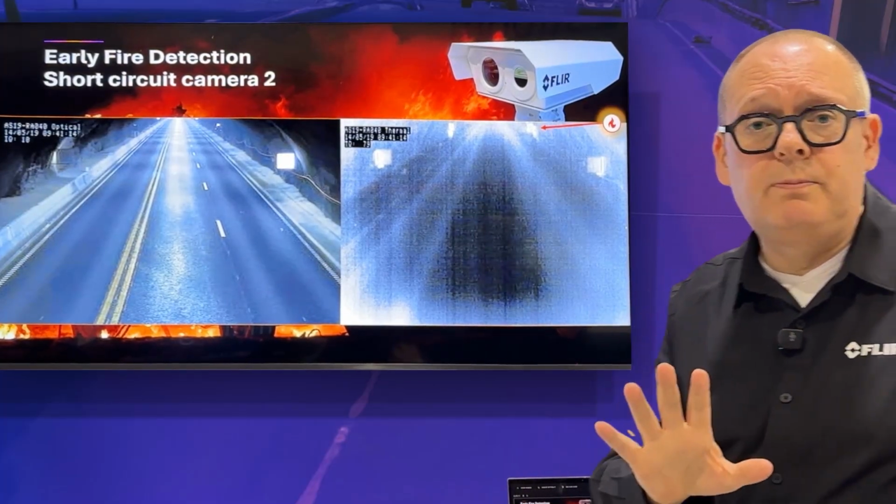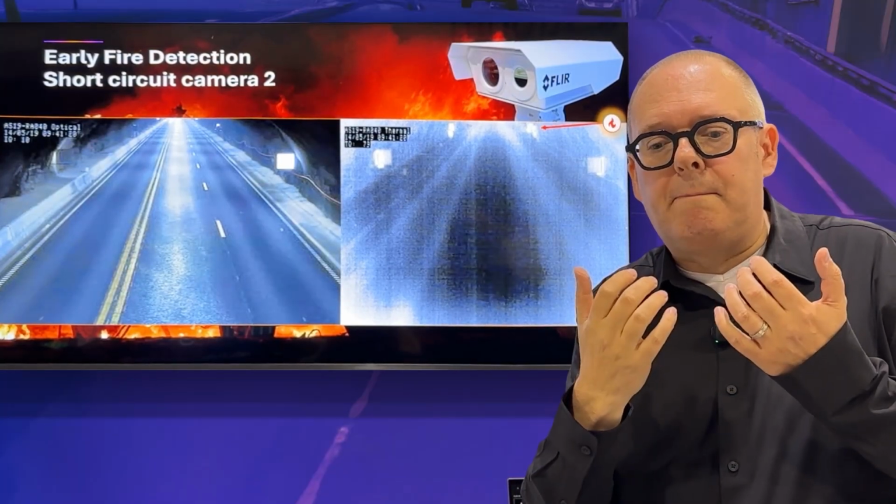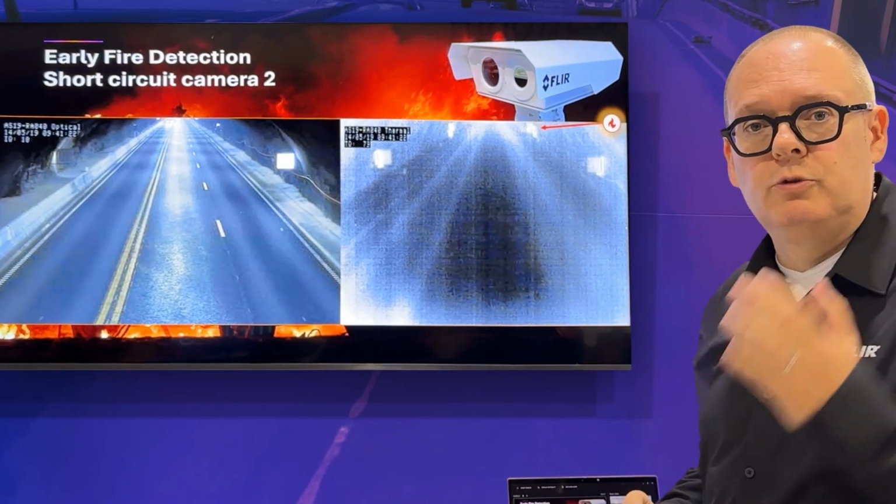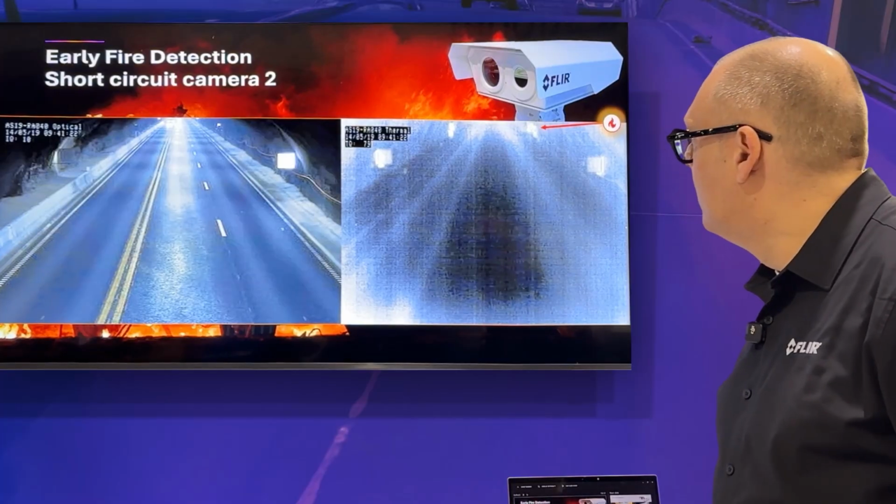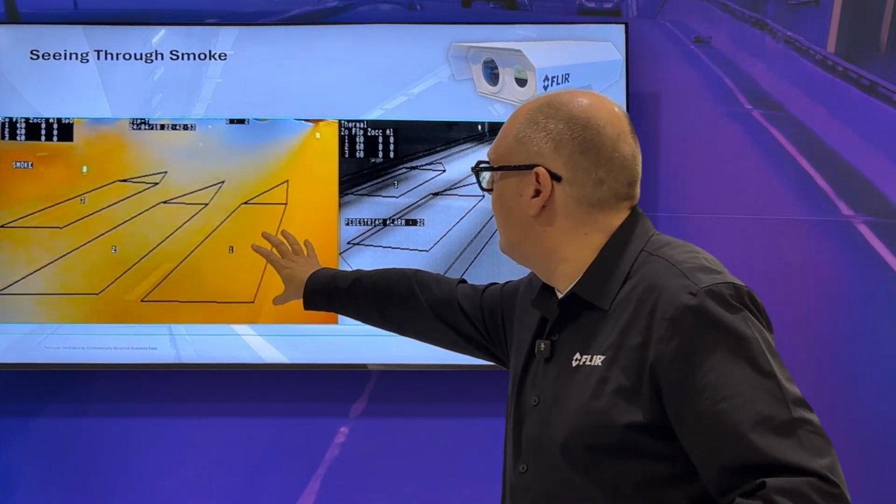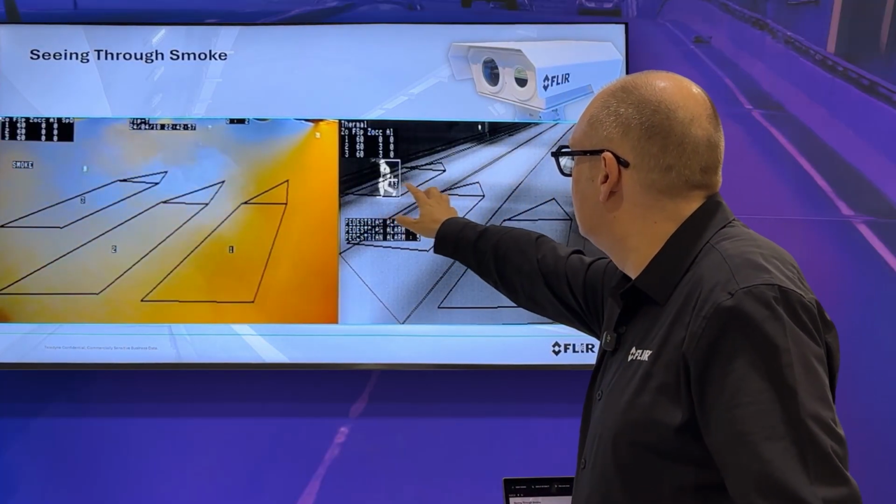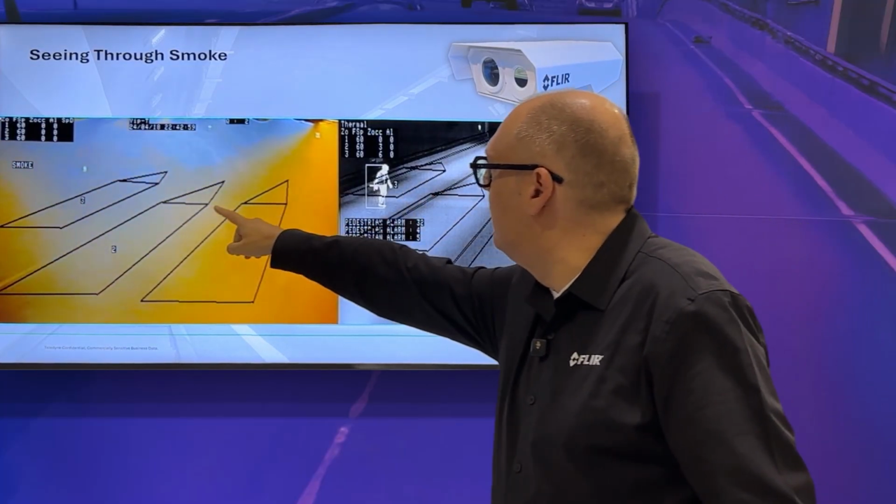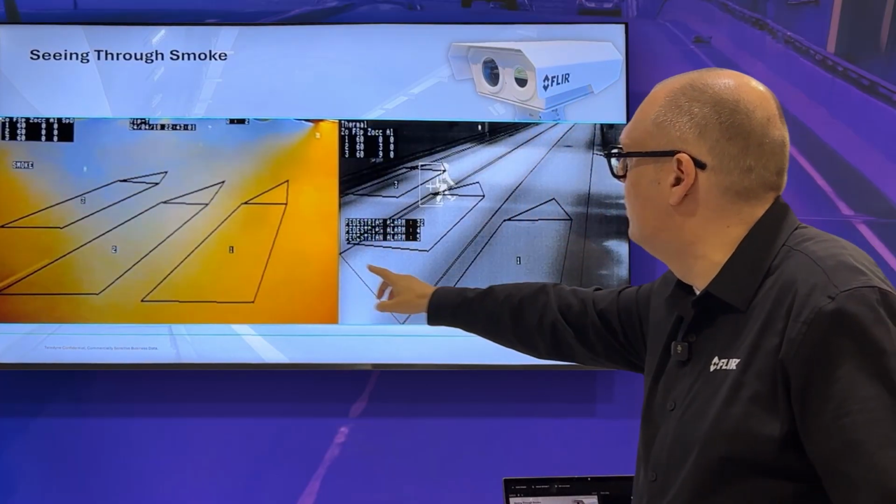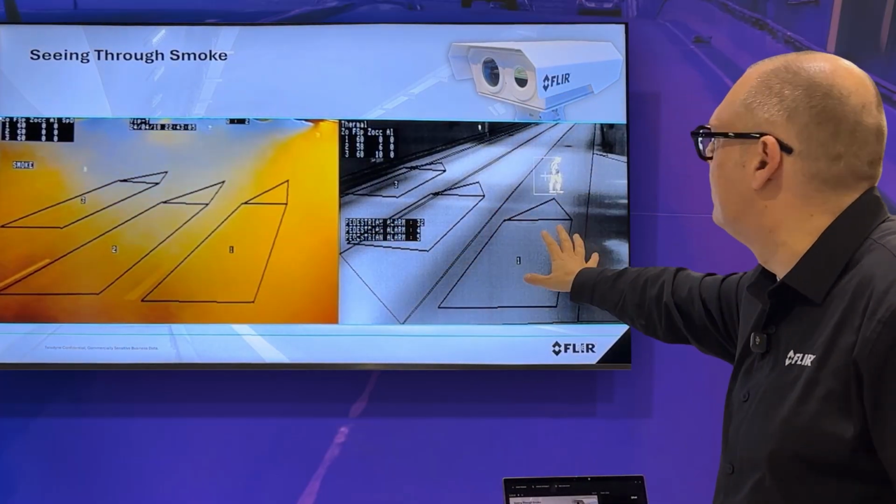But it doesn't stop with the fire detection. Another advantage of thermal cameras is that we can look through smoke. What you'll see here is that although you have the tunnel filled with smoke, this is exactly the same guy walking around because it's a synchronized video. You don't see anything here, but here you see him perfectly walking as if there is no smoke.